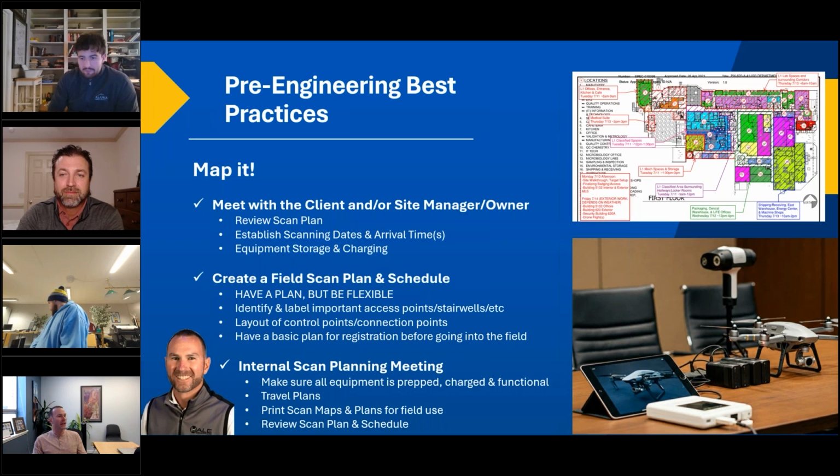This comes down to just some good planning. As you deal with more sophisticated clients, you'll find that typical announcements have to go out, stating we have some scan techs on site or some drone techs. Here's what they're going to be doing. Here's what the equipment looks like.